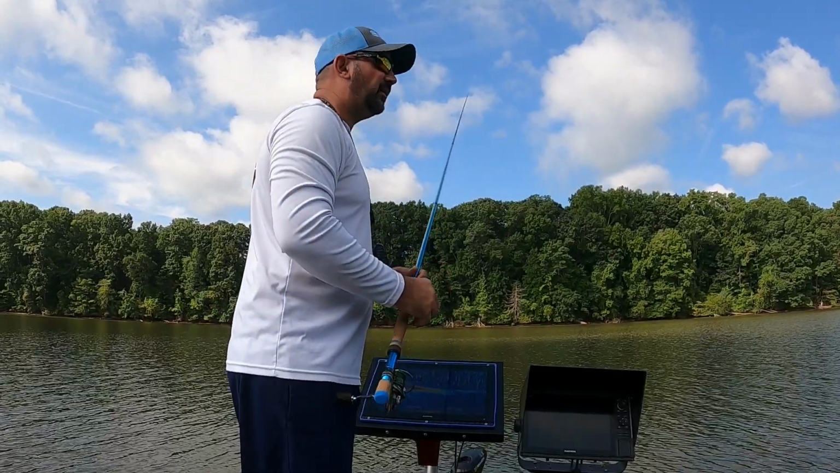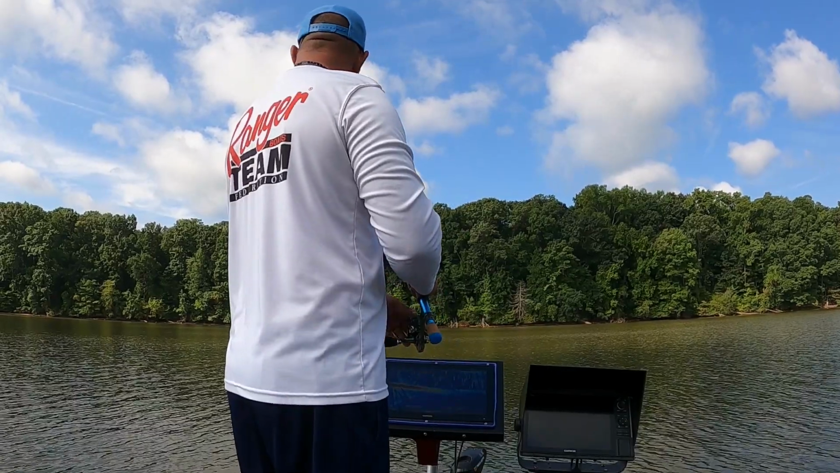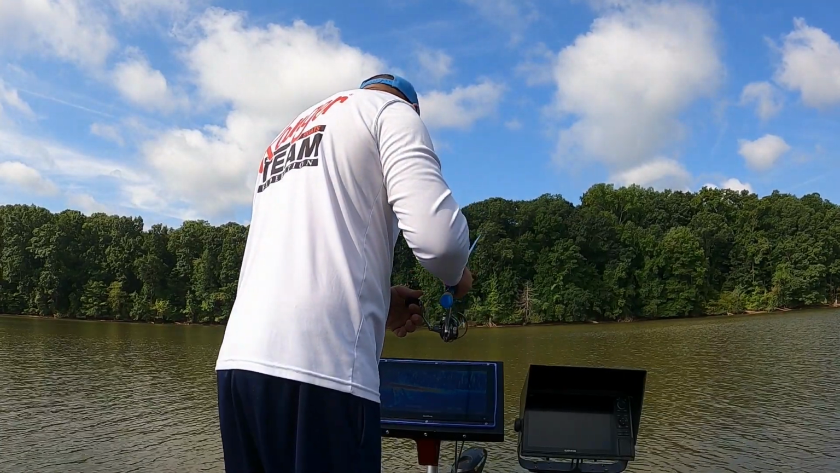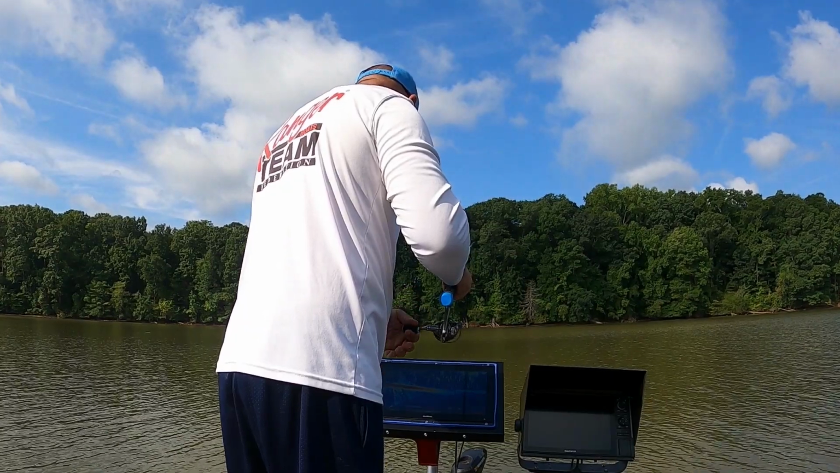With a new unit like this, my first thing that I do is get it so I can see my bait good. I'm looking at a lot of shad in here, but I want to be able to see my bait. That's your number one thing. If you can't see your bait, this system is not going to work.